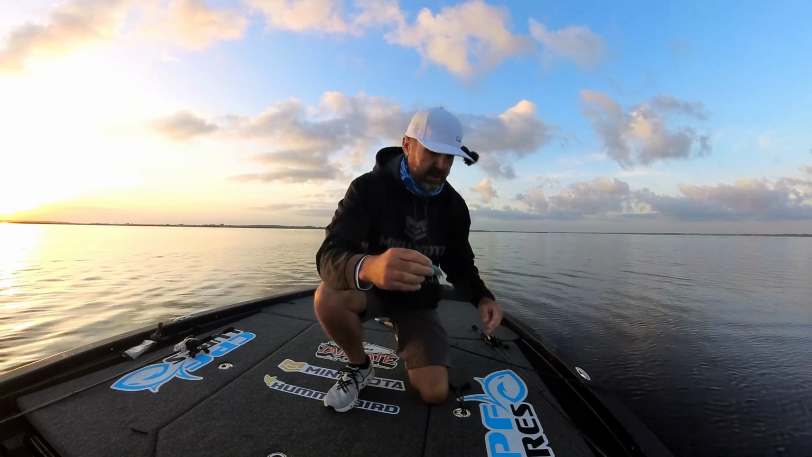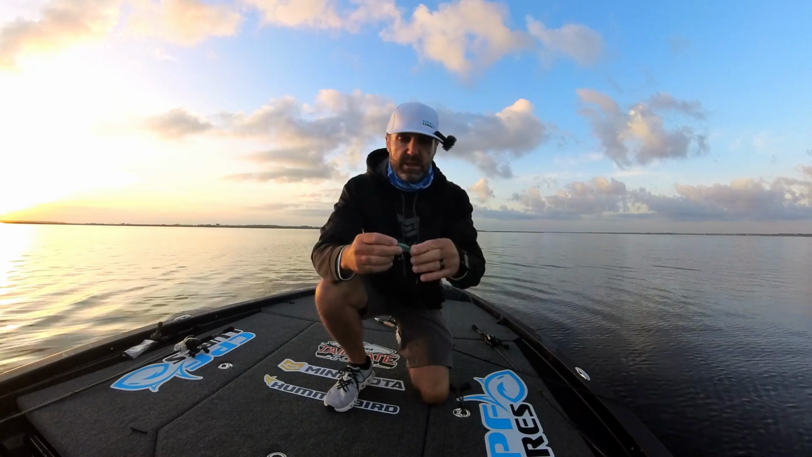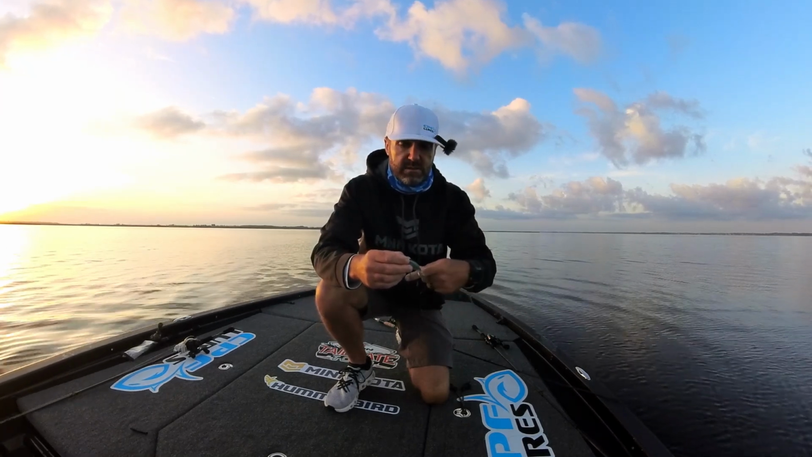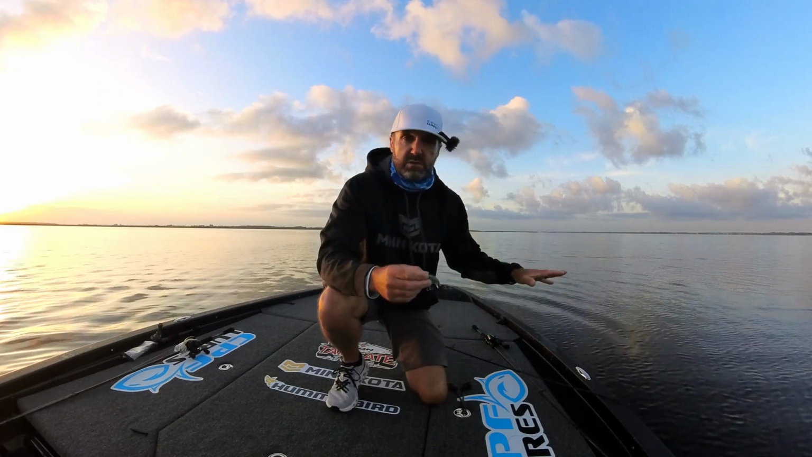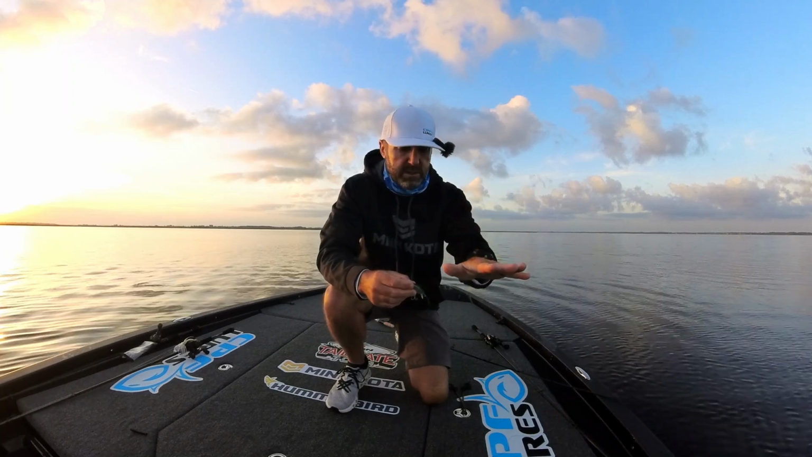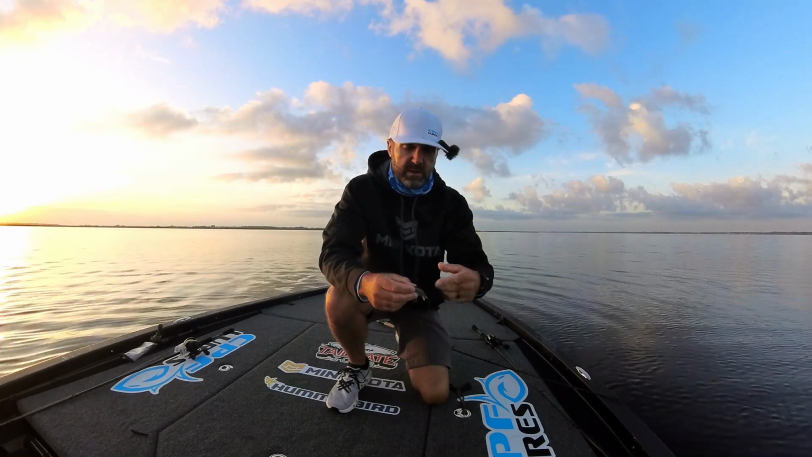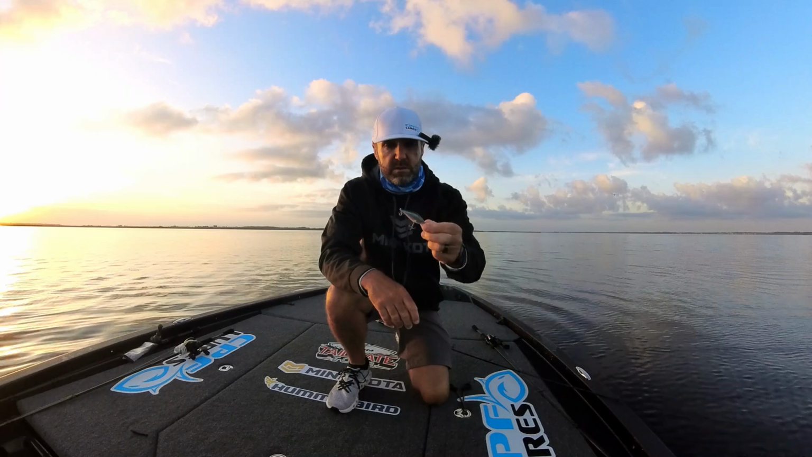I'm throwing it on a spinning rod. Again, I got 10-pound fluorocarbon leader, 20-pound braid, and I'm just doing a very slow wind and stop, crank and stop, retrieve. If you're using your forward-facing sonar and you're just watching it go down on some suspended fish, it'll slowly sink down on them, and it's just crank, crank, pause, crank, crank, pause. But that was my second cast with it.